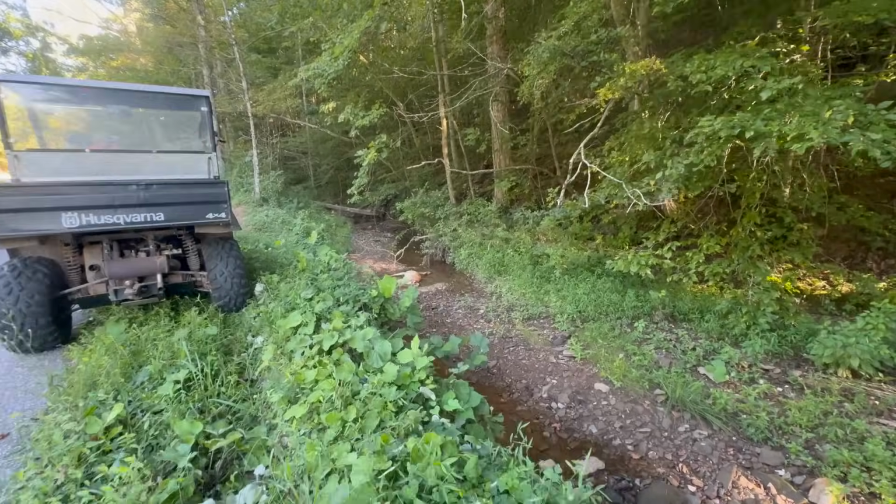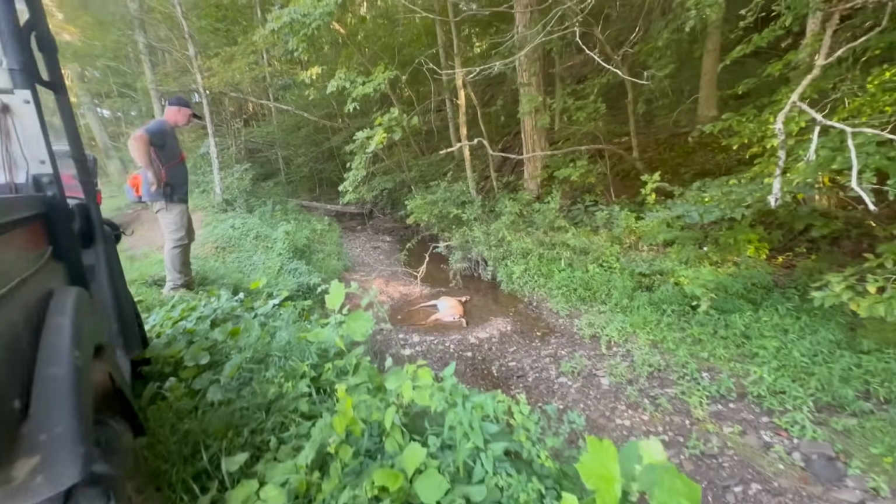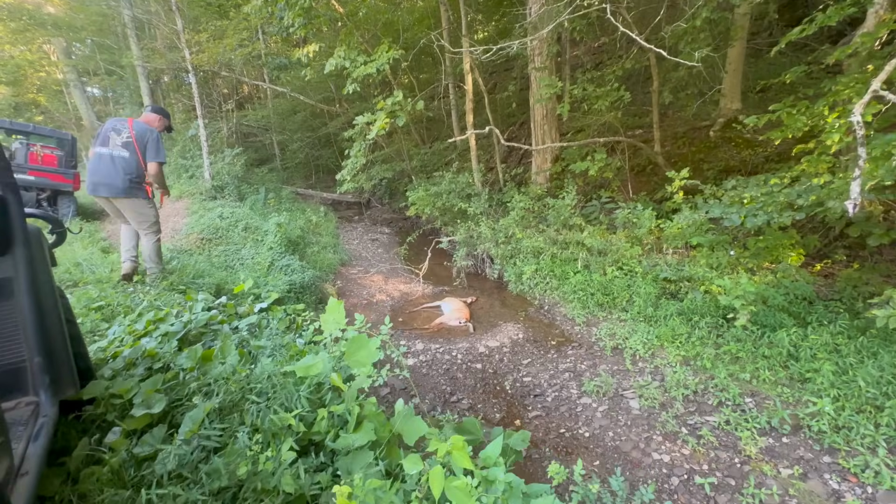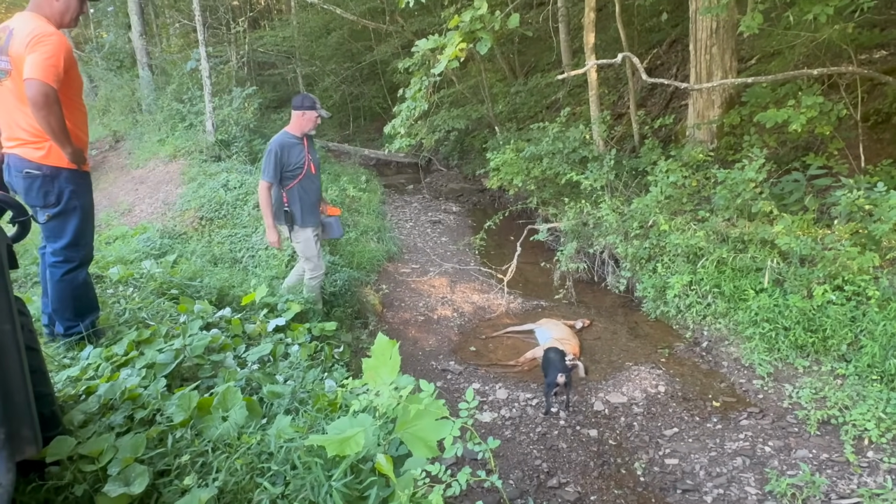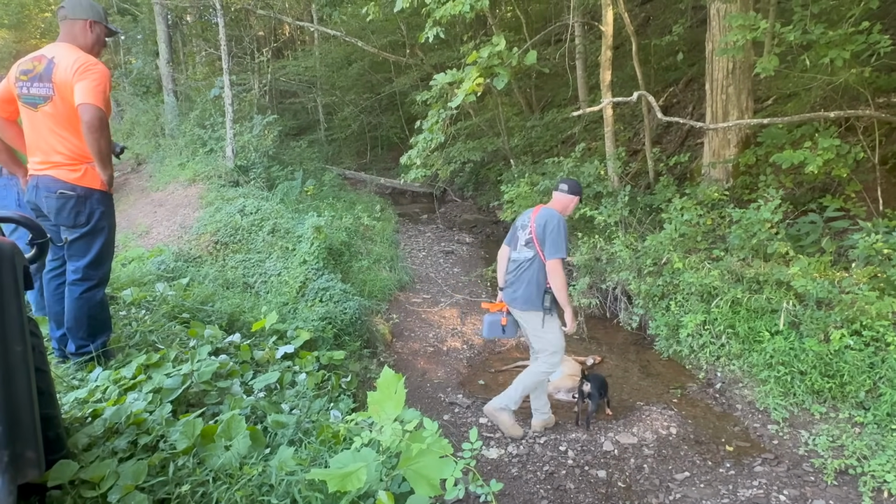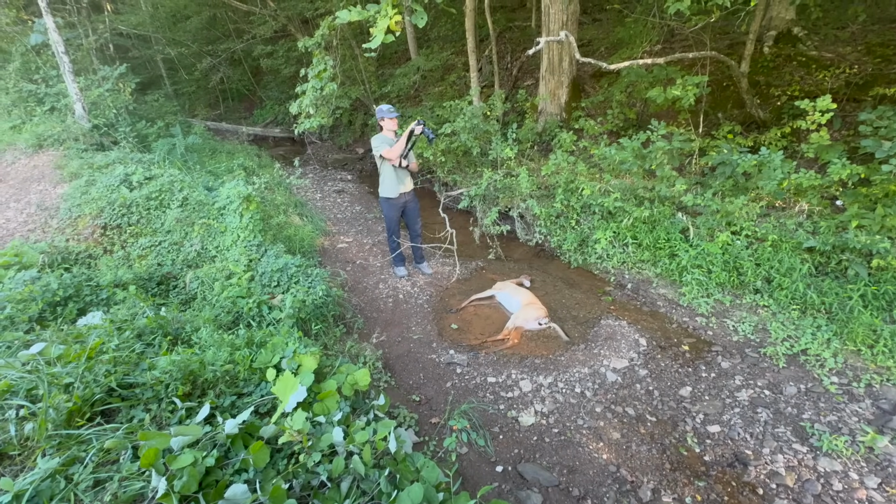I'd say she died a hard death from the looks of things. Yeah. Okay, here. There's two right there in that creek, laying there.